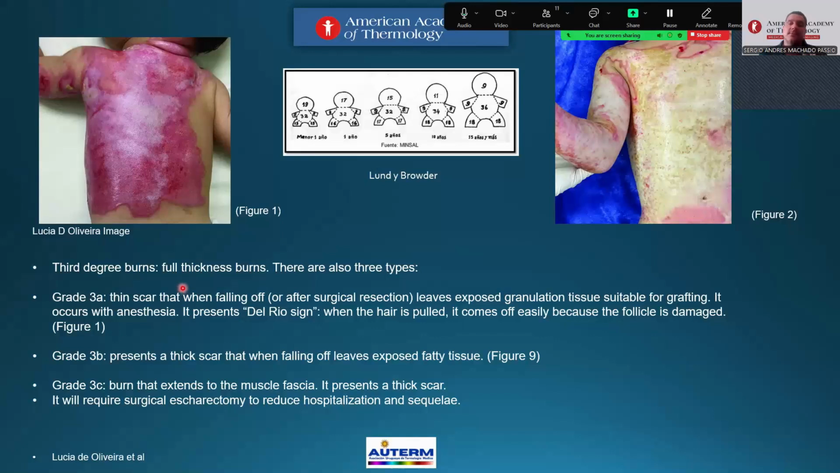Third-degree burns are full thickness burns. Again, there are also three types, A, B, and C. Type A is an eschar that, when falling off or after surgical resection, leaves exposed granulation tissue suitable for grafting.